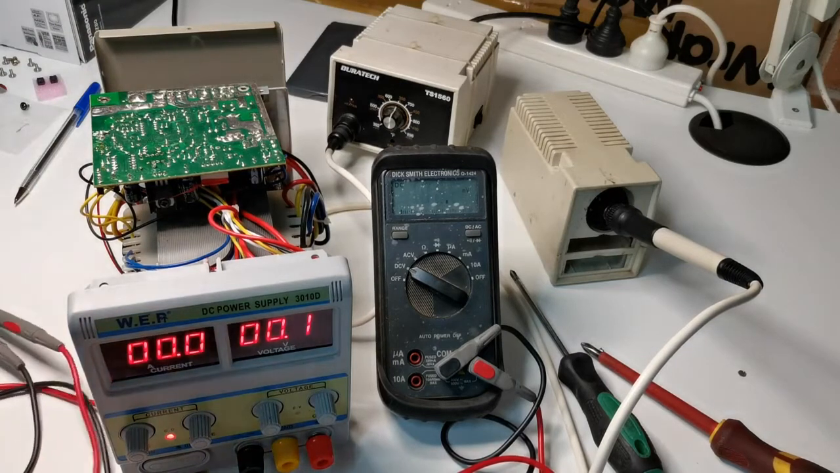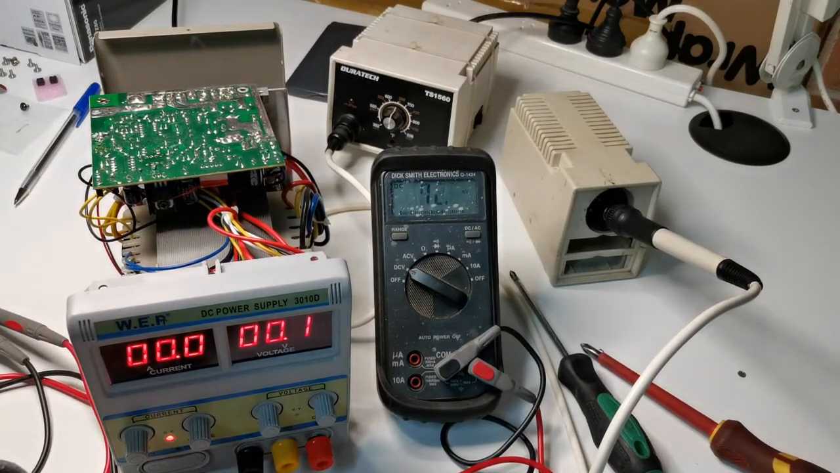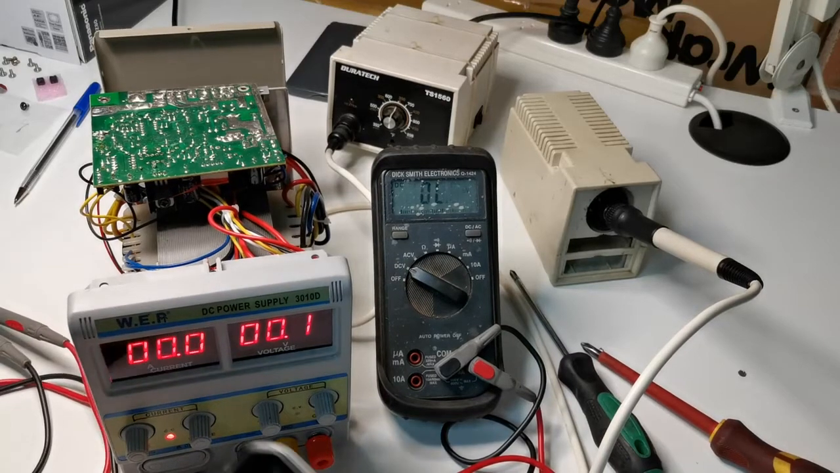So we check with our thermal camera if it's still overheating.